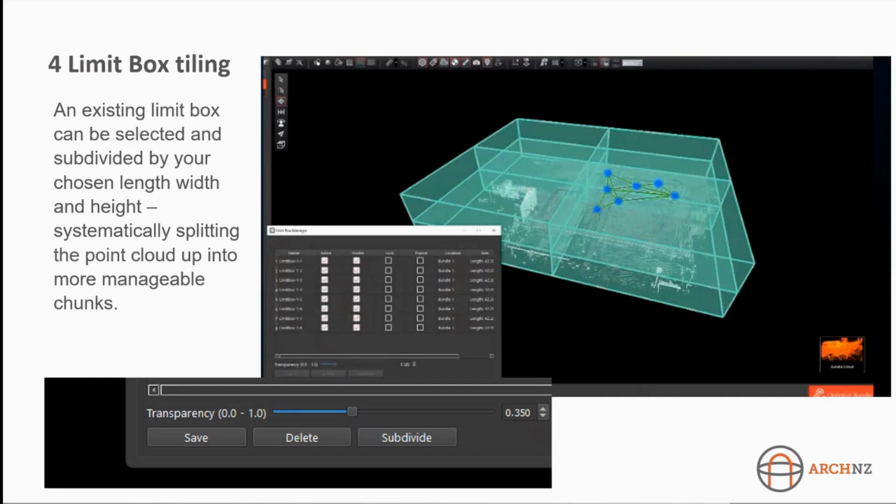This is quite useful for anyone who is doing online environments where they want to deal with the data as tiles. Quite common for drone data to be split into tiles for GIS online viewers. So for some of those larger laser scanning projects, you might want to give this a try as well.